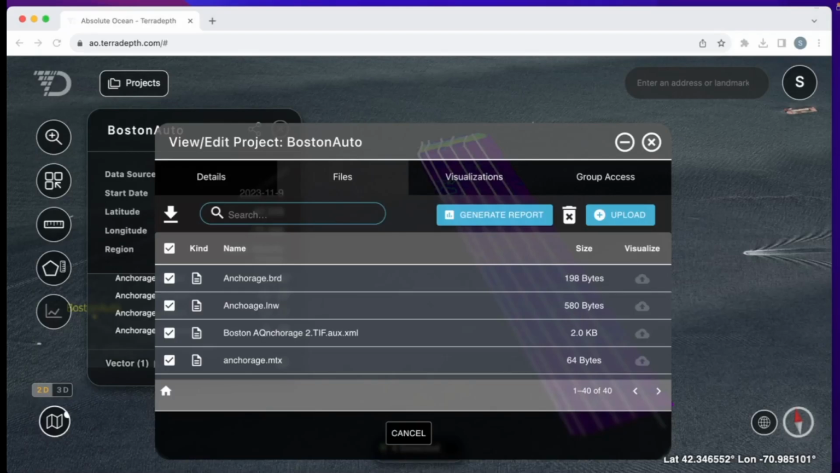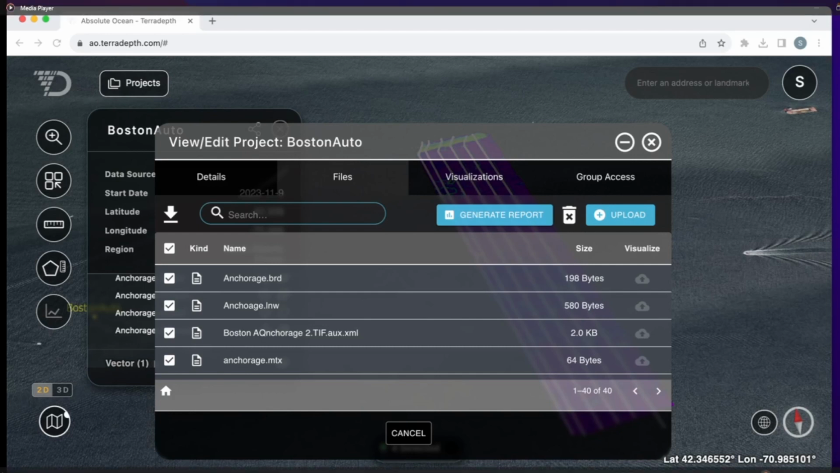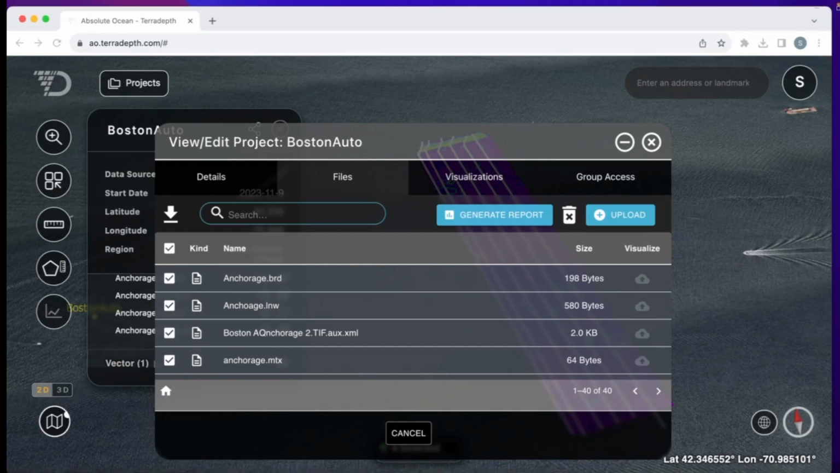So that was a quick demo of, again, the end user view of Absolute Ocean. As you can see, this integration is fully up and running. We have not yet released it, and we are looking for a couple of more beta customers. So if you're interested in that, please do contact us at support@teradapt.com. And Jerry, back to you for the next poll.